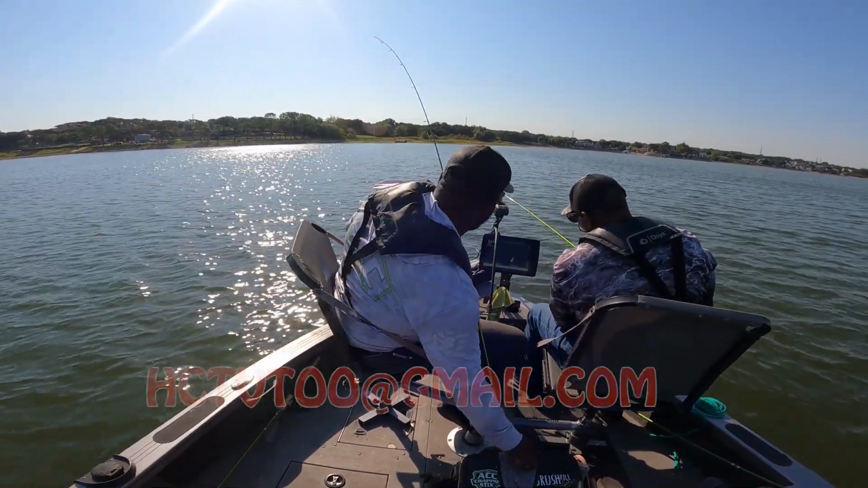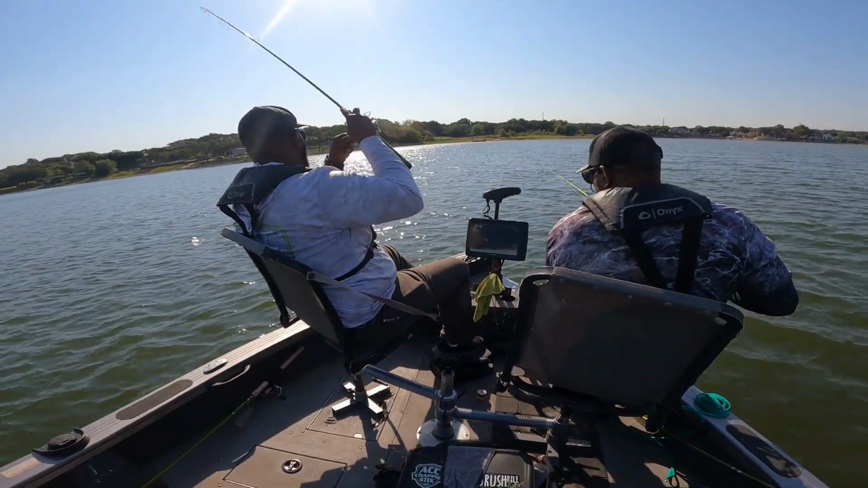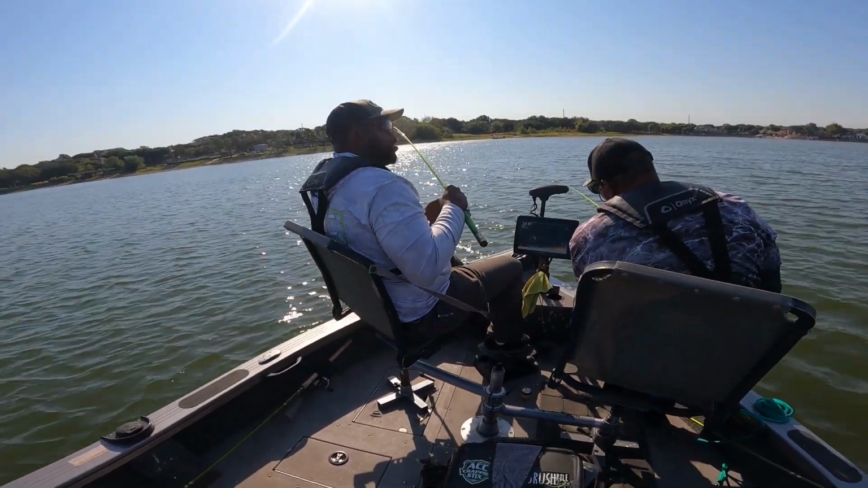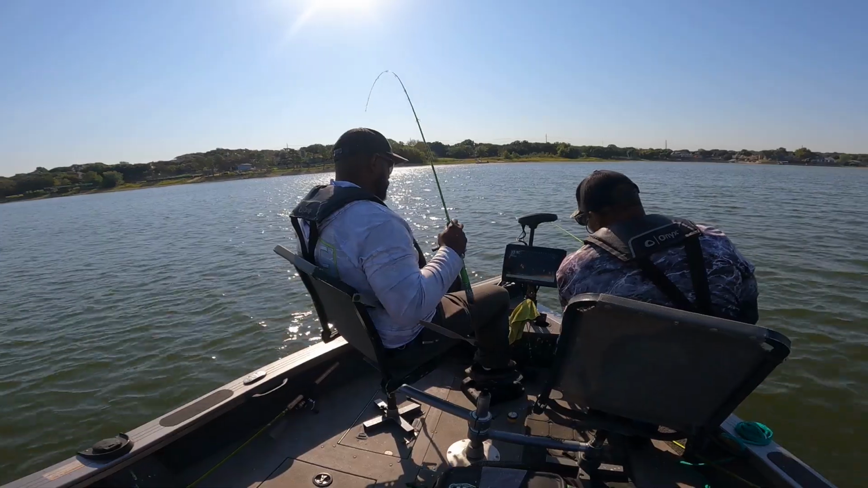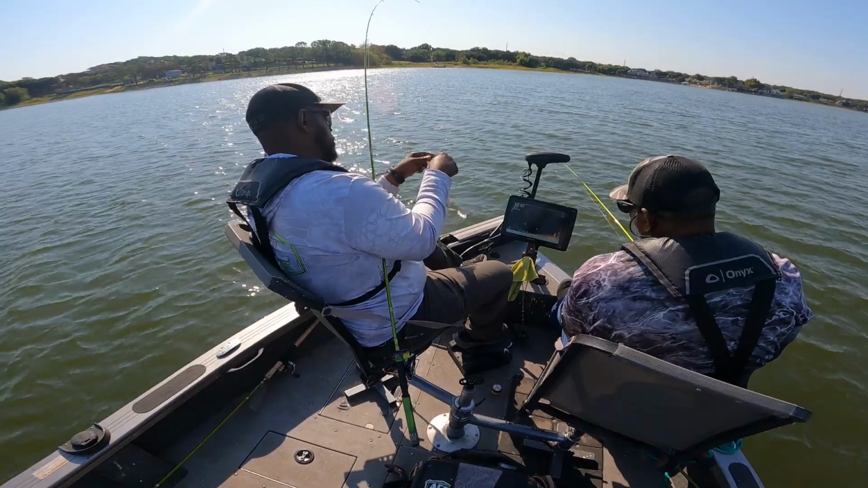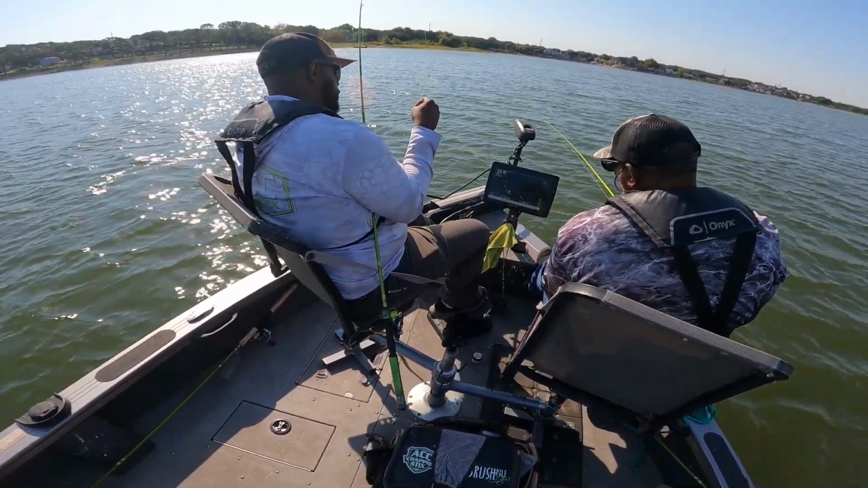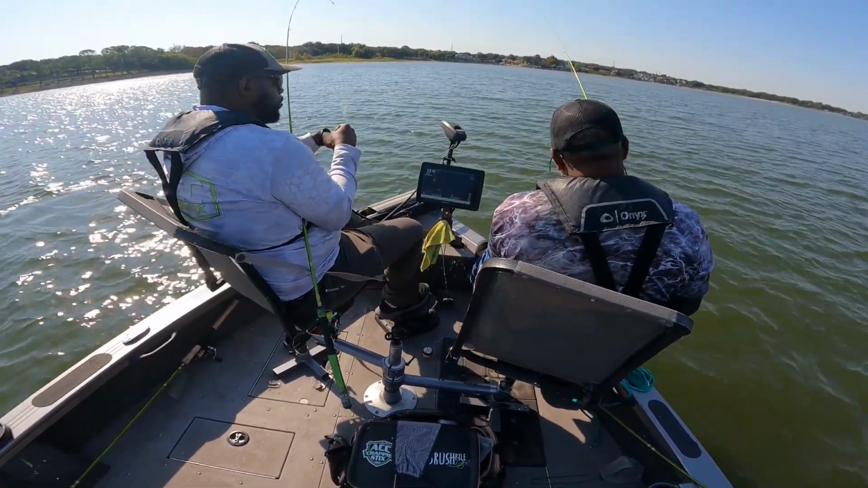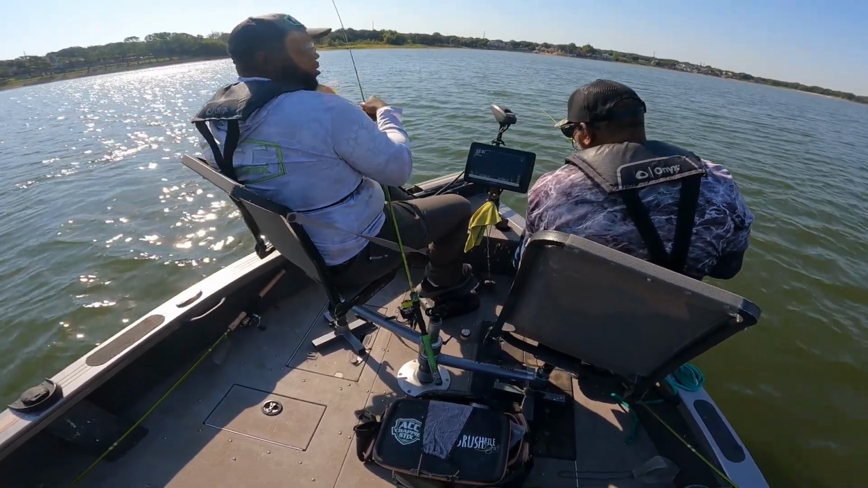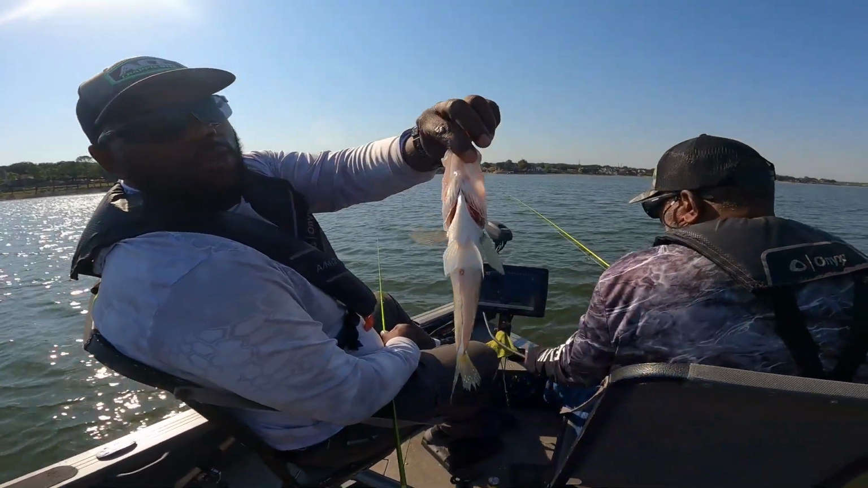Let's go. Come on, baby. There's a little bunch of keepers. They're hitting that monkey move. So I'm noticing these fish, man, they're really liking these natural color baits. That's another little old keeper.